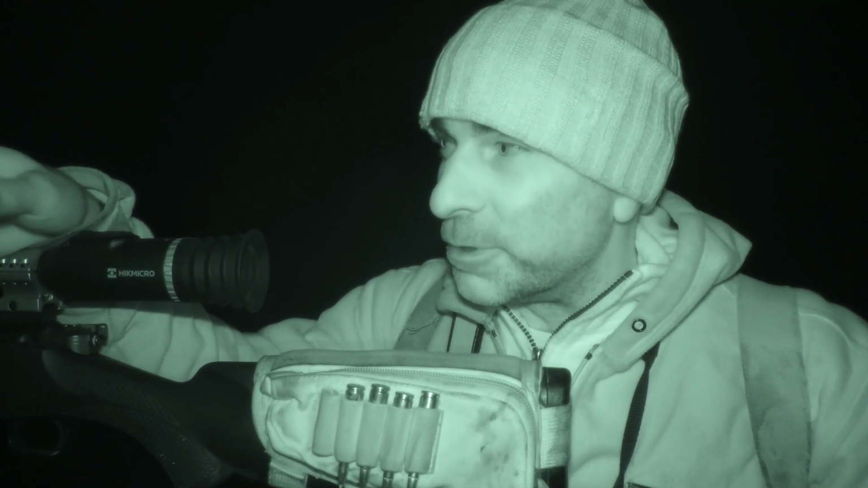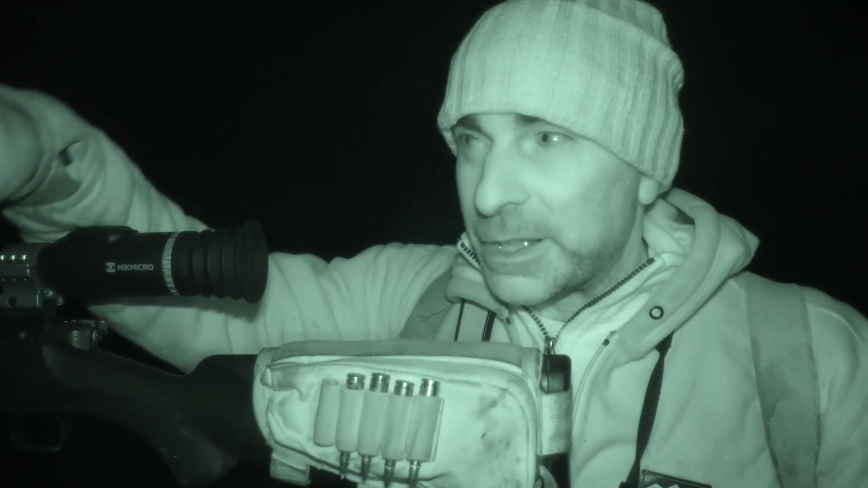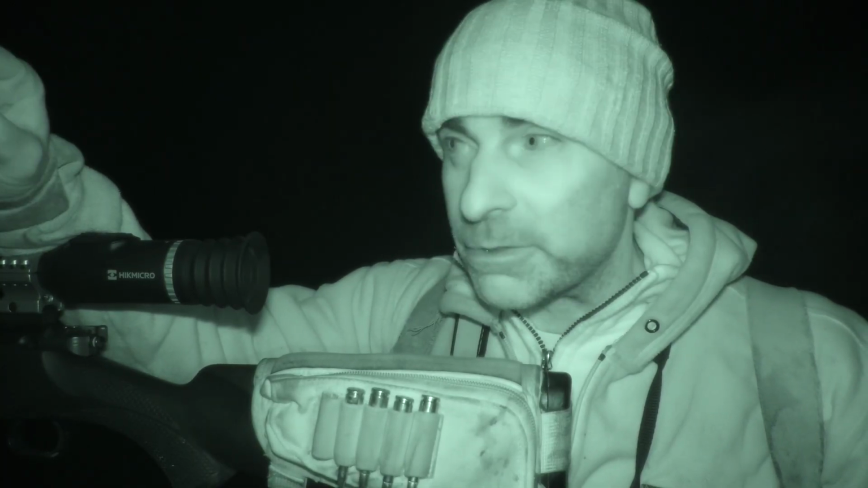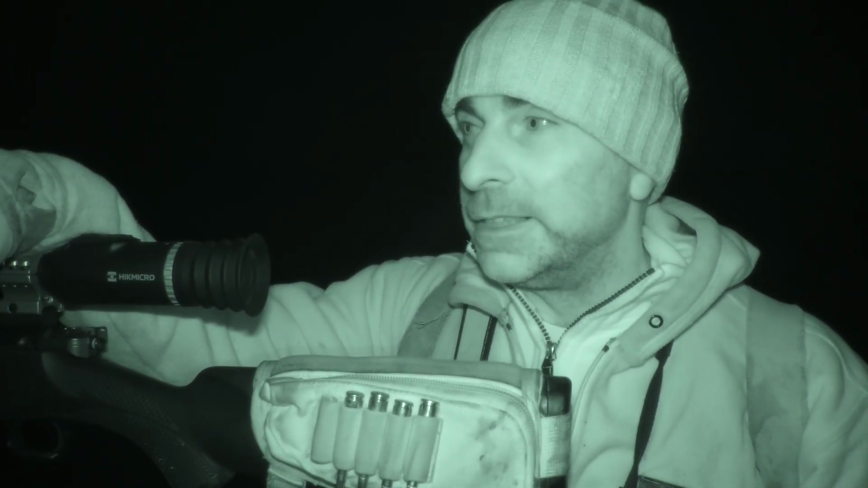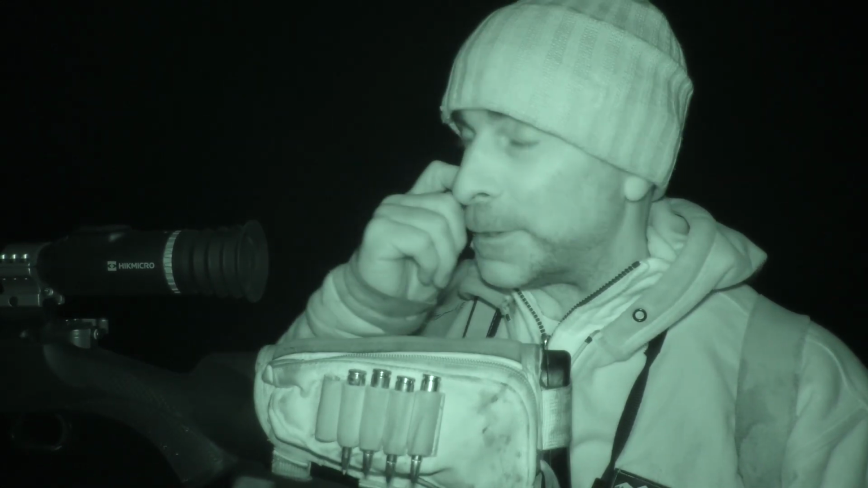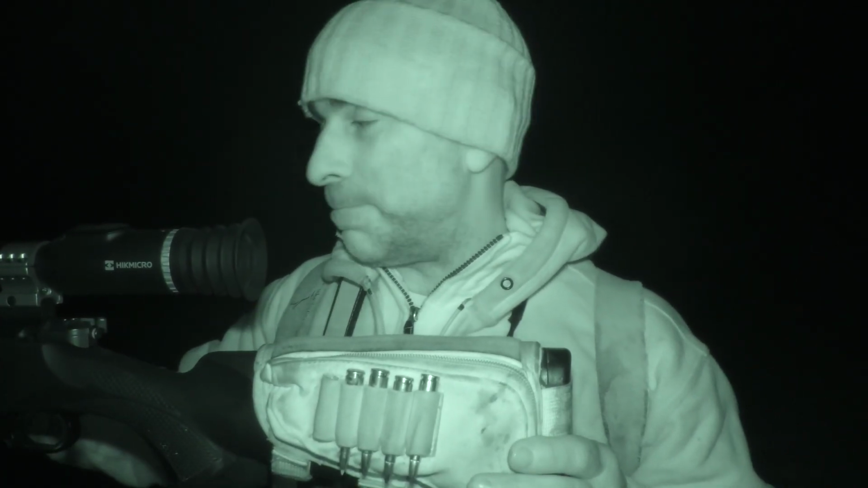He was just going through the wood there, and it was dropping down into ditches, and he had branches and stuff in the way. I could see there was a bit of an opening coming up on the route that he was taking, so I got set on that, and as soon as he came up to it, I just timed it and went, Oi! And stopped him, wallop, straight down, lovely. And hopefully I'll make a good bit of footage. It looked pretty good through the scope. Right, let's go down, pick that one up.